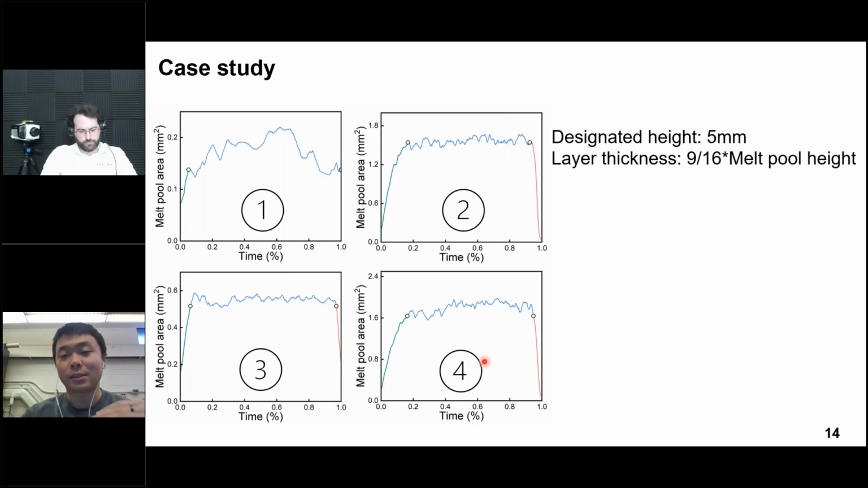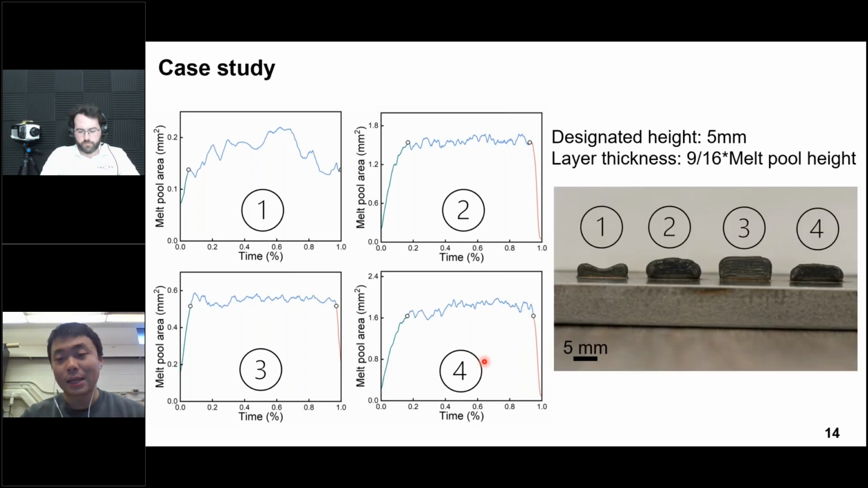And the layer thickness is set to a scale multiplied by the melting pool height, which is the information we extracted from the polished melting pool area. So here are the results for the case study. As we can see, the processing parameter under case 3 generated the thin wall with the highest printing quality, while the thin wall structure and the processing parameter of case 1 has the worst.